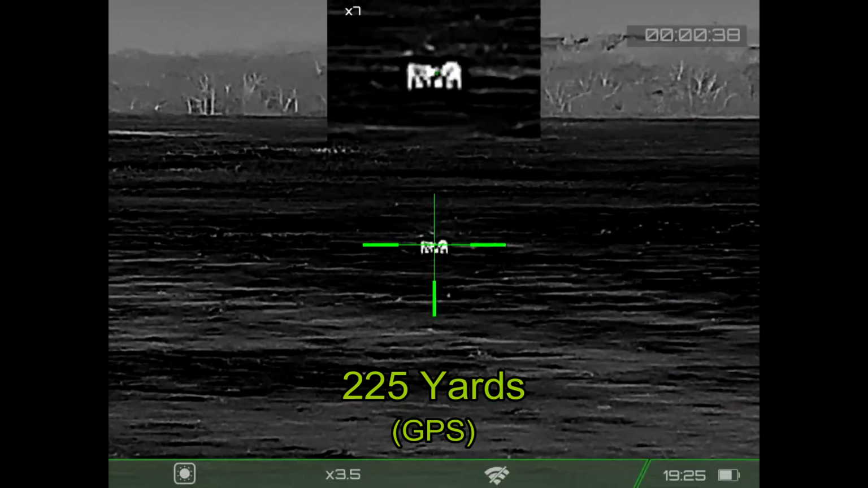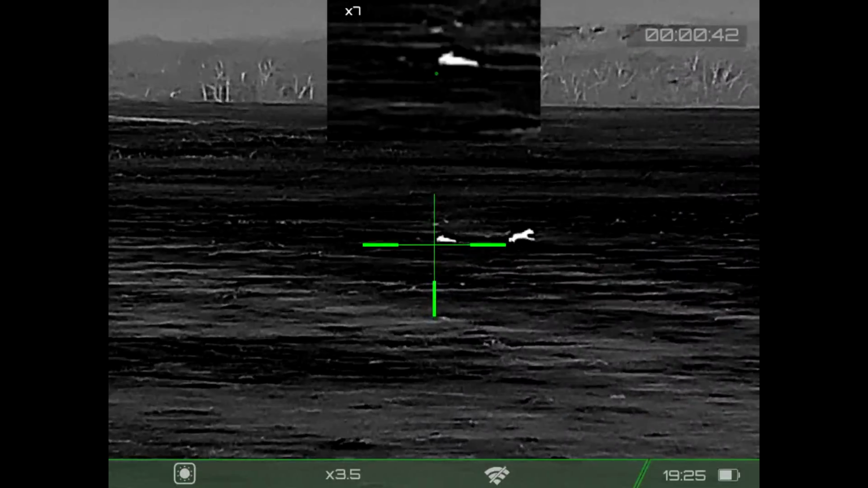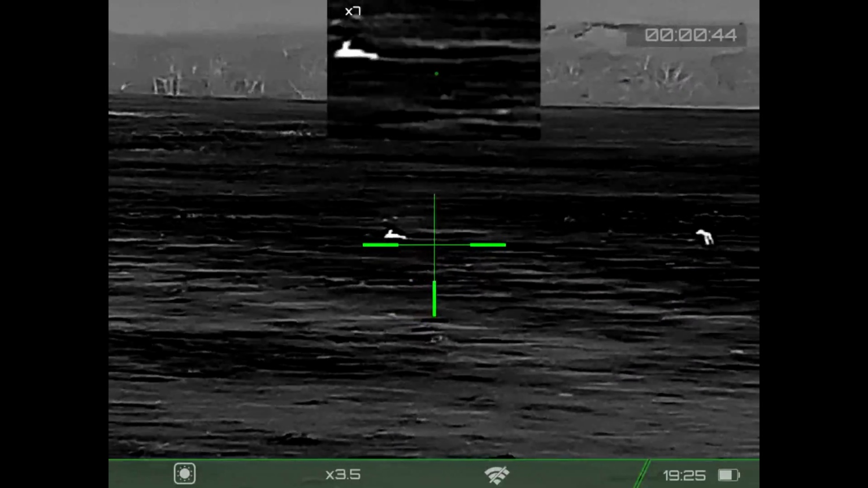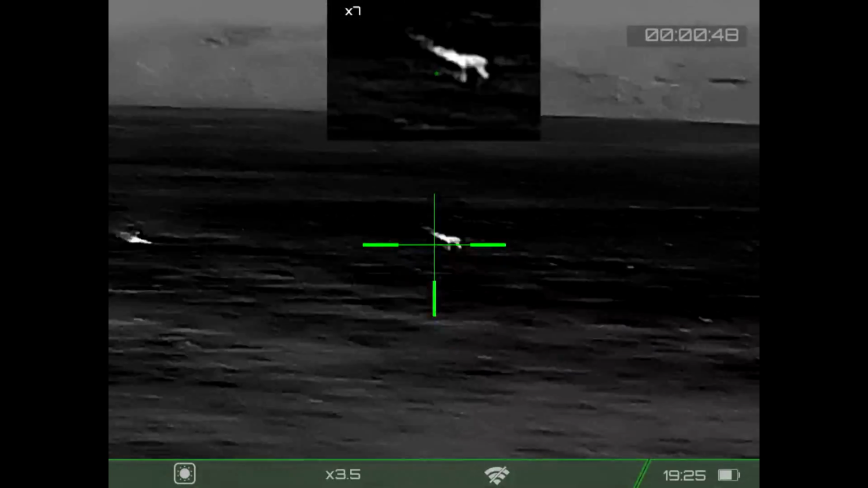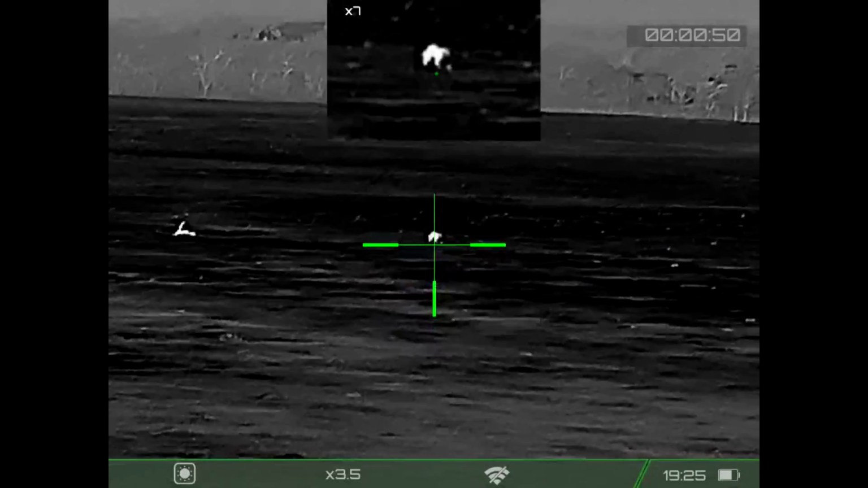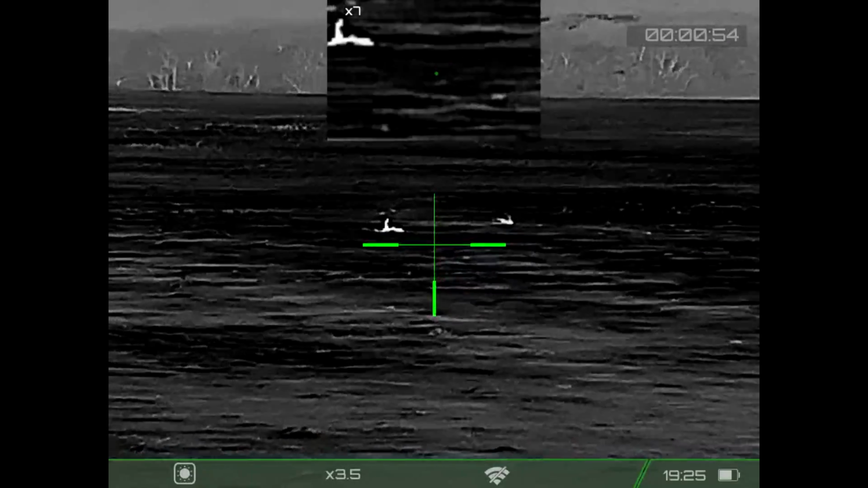I've got coyotes with crossed heads at 225 yards. I missed with a twofer, dropping the first coyote, which is a large male. And a quick follow-up to the female connects nicely and she goes down almost immediately.